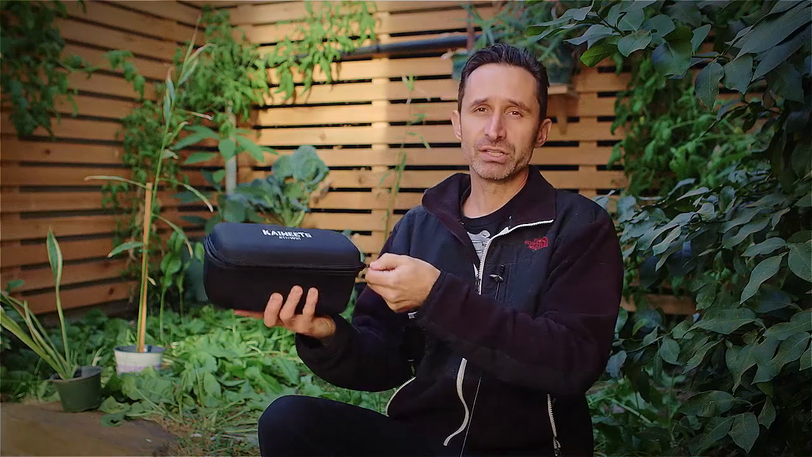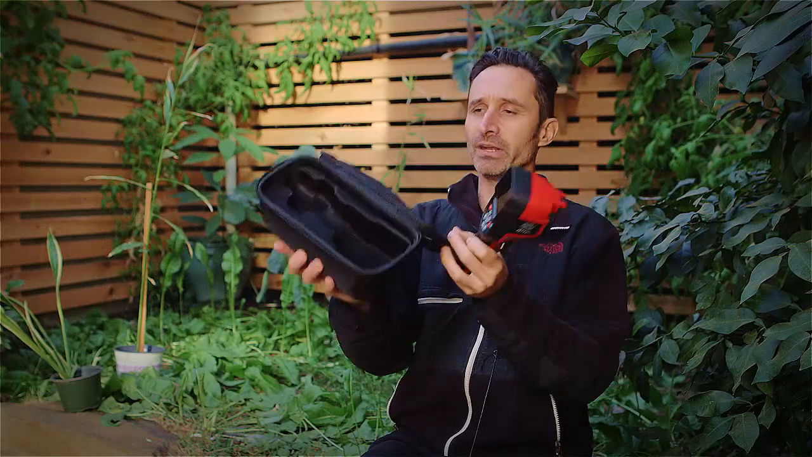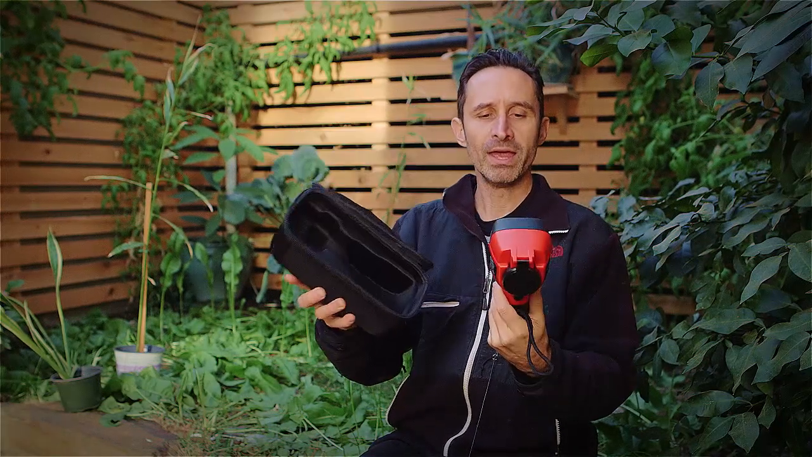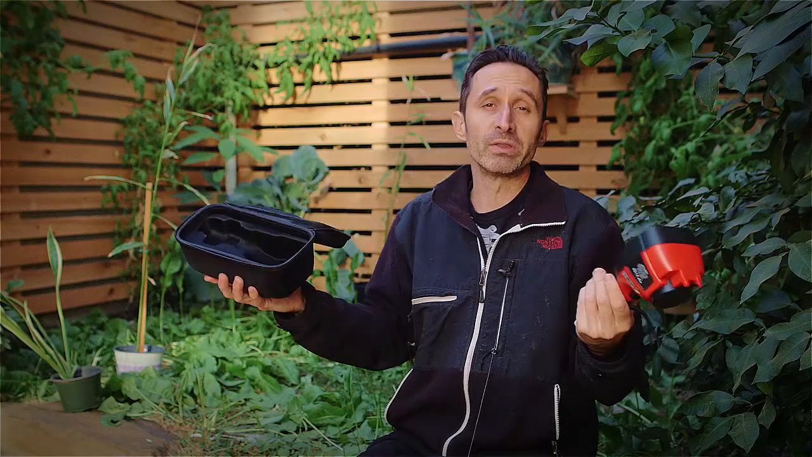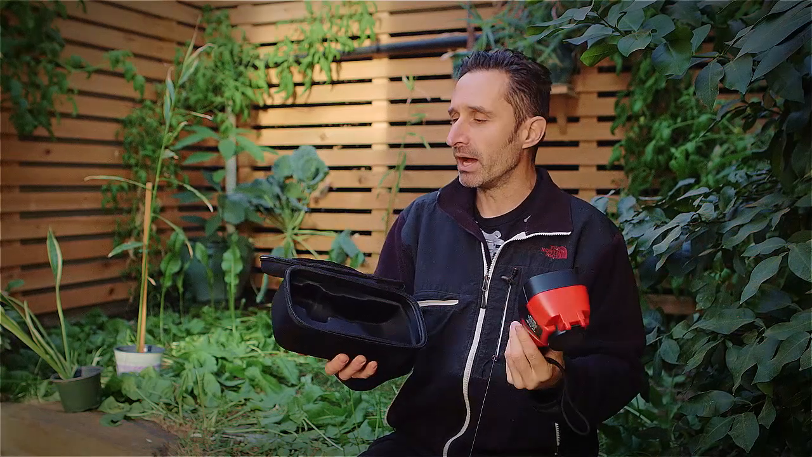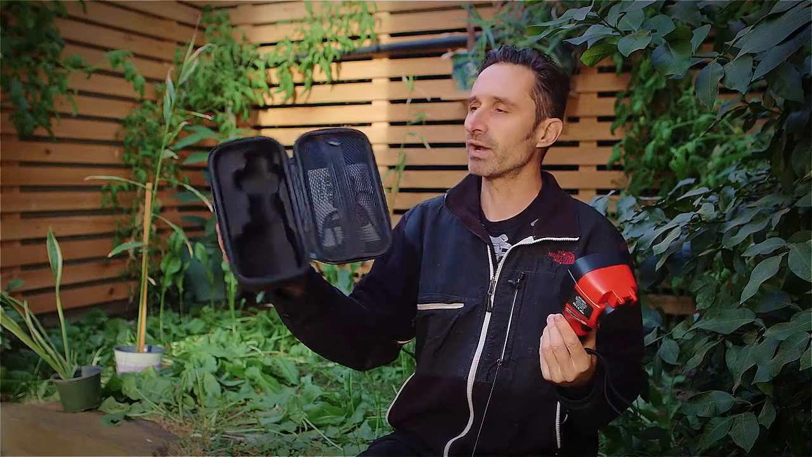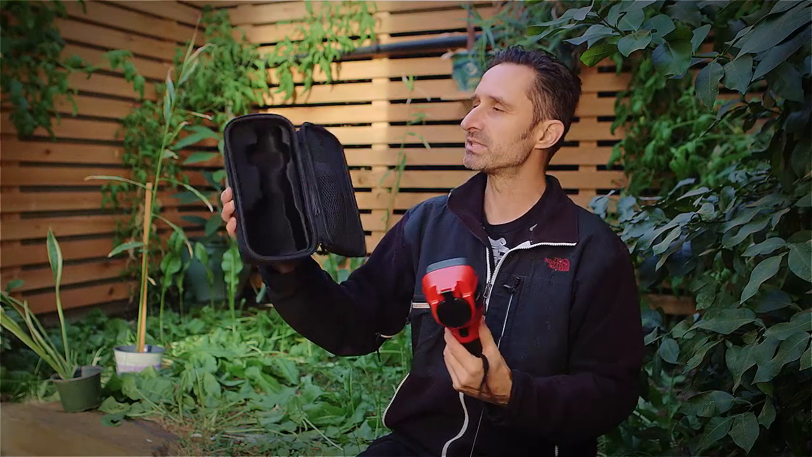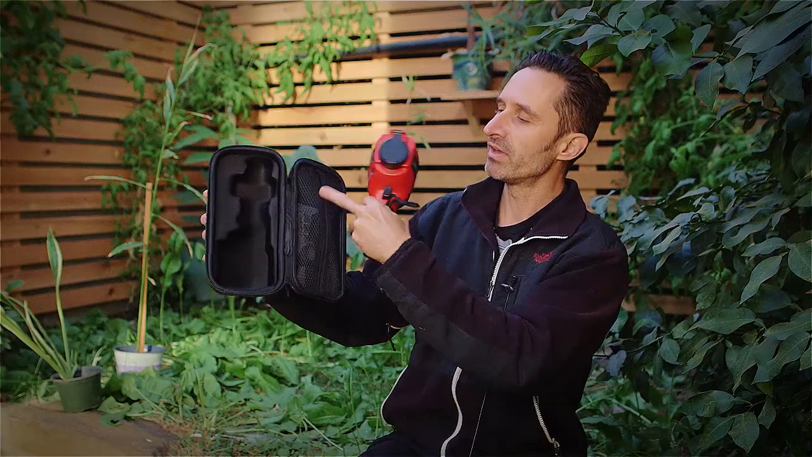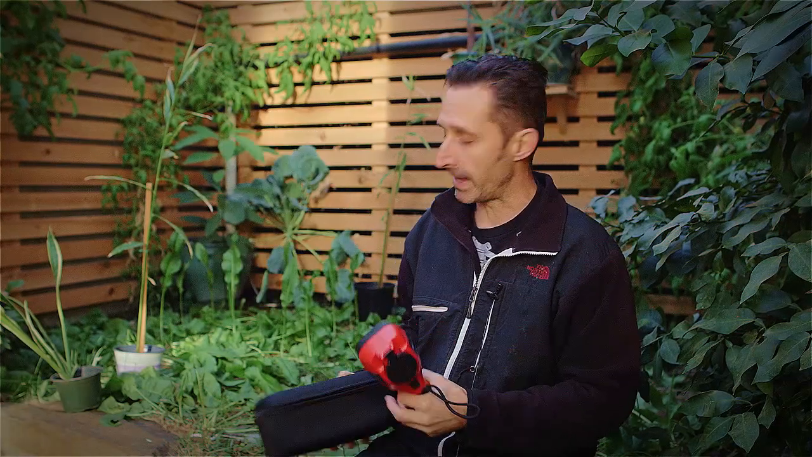But we'll be using this to track where there is heat in this space. Oh, by the way, I really like the case that this thing comes in. I've tested some other thermal cameras before, and they're all kind of on par. They do what they're supposed to do generally, and they do it well, and they have a decent battery life. But this is really the nicest case that's ever come with one of these. And you want to take care of these, so it's nice that it has this kind of hard clamshell case with this area to store your extra cables and things in there. So anyway, enough on that.